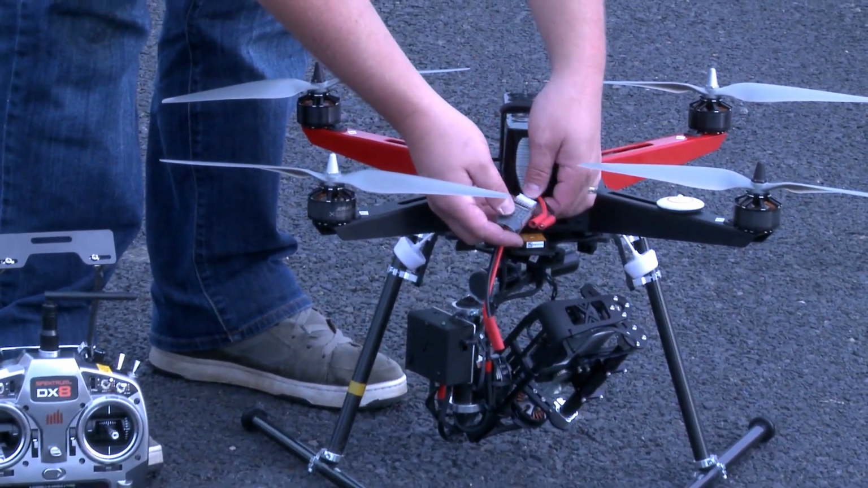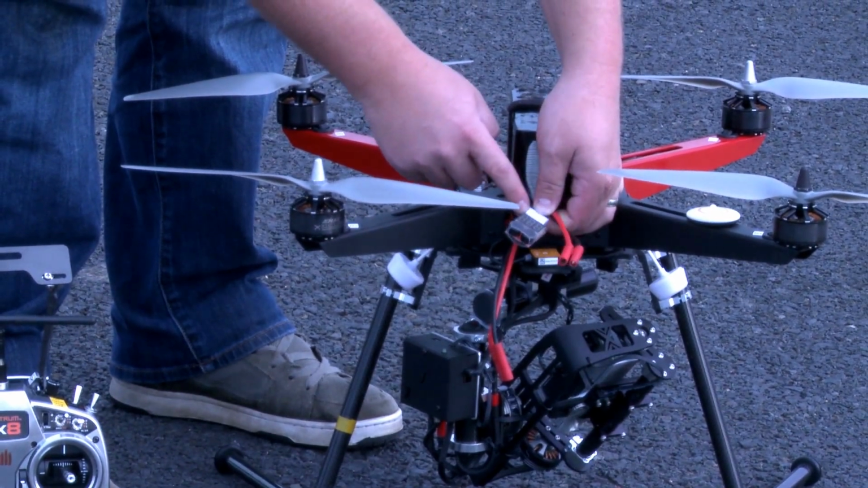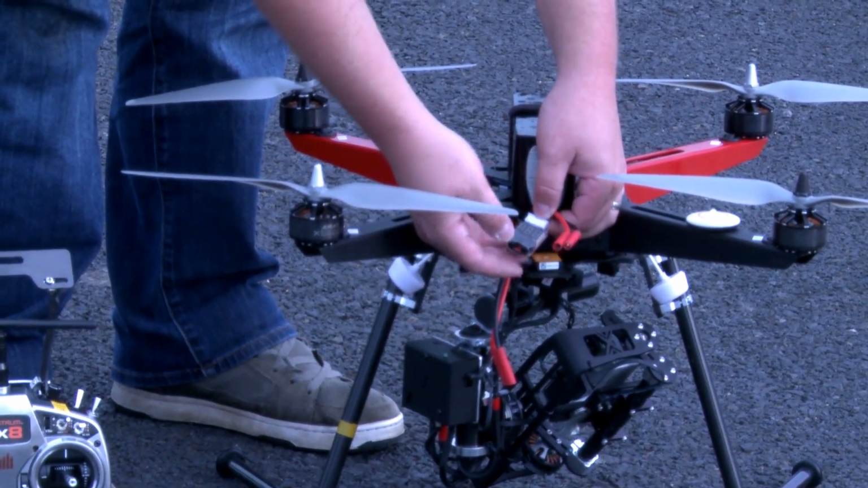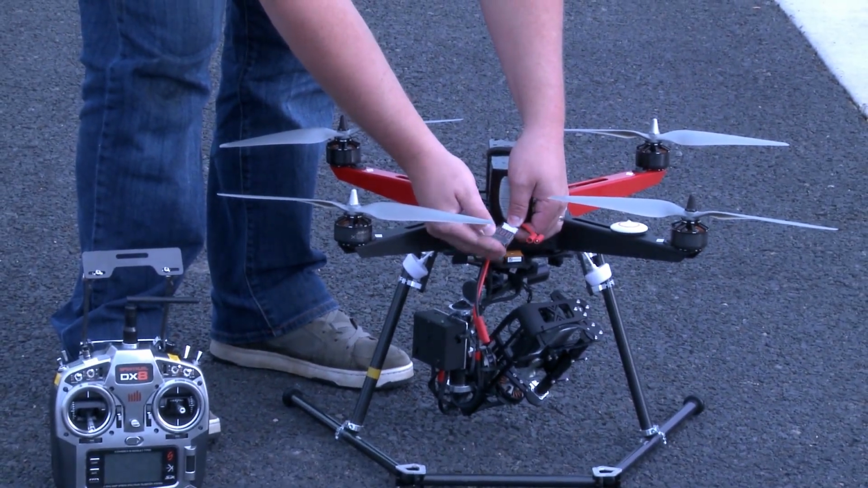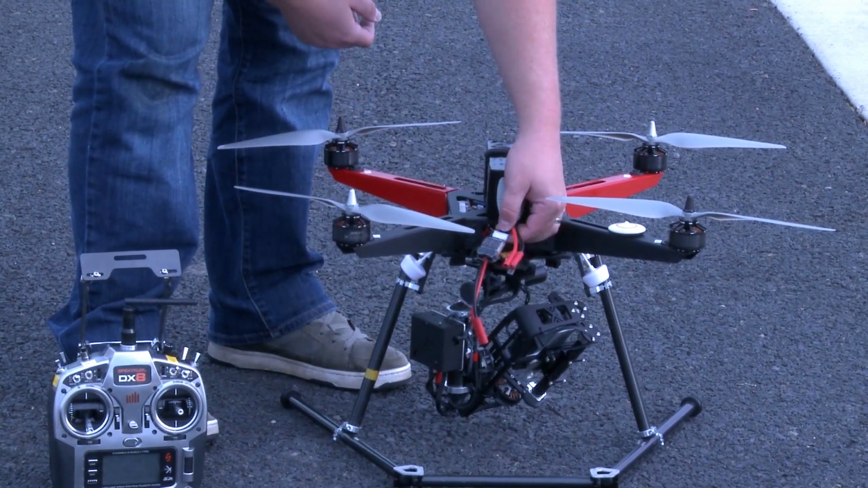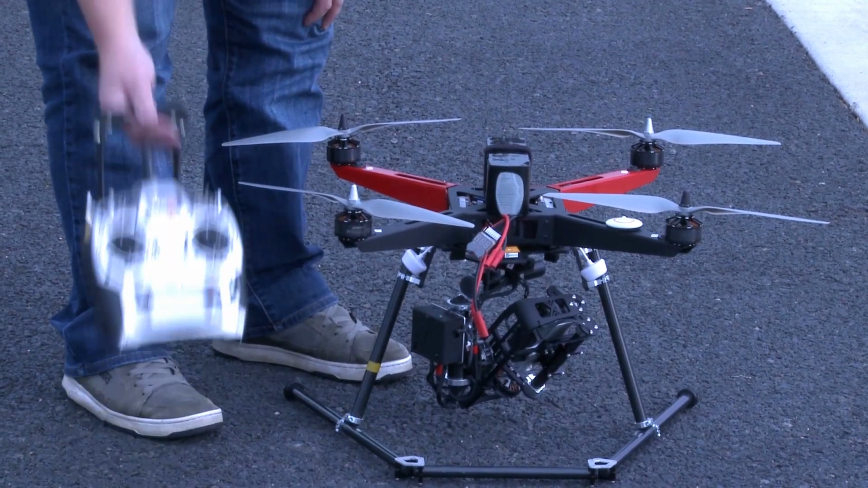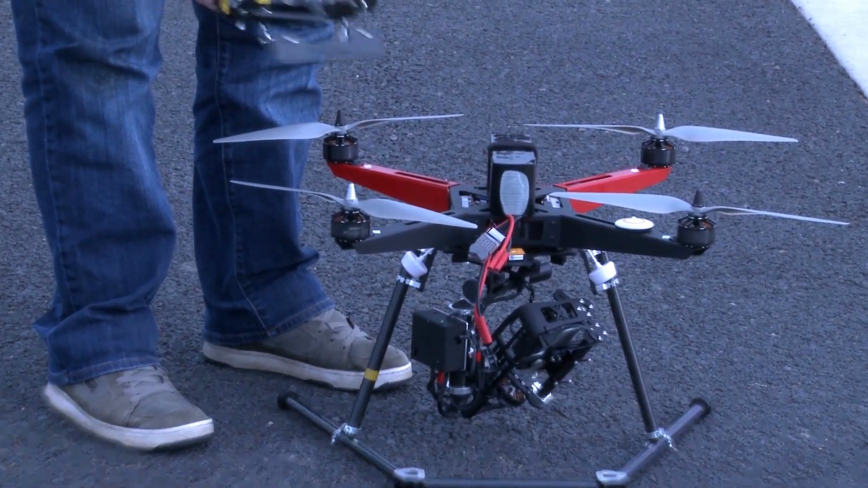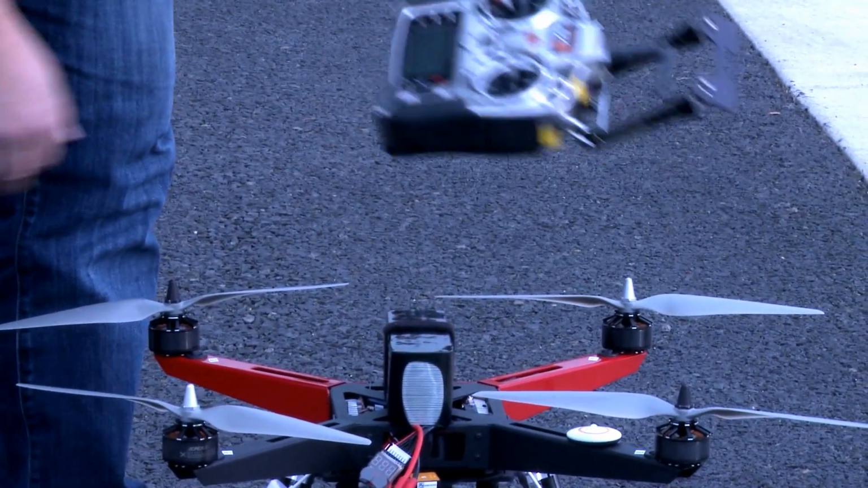So plug this in. You're going to set it so one end is set to the outside. If it doesn't turn on, then you just got to flip it over. There's only one way to plug this in. You can see that that just powered on, and now it's reading my voltage level on the pack. So next thing that we're going to do is make sure our radio is turned on. That's not turned on yet, so we always want to make sure we power the radio on first.